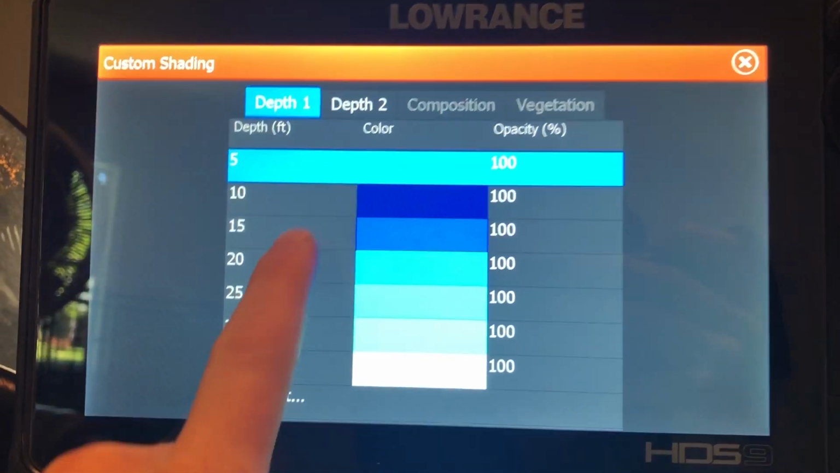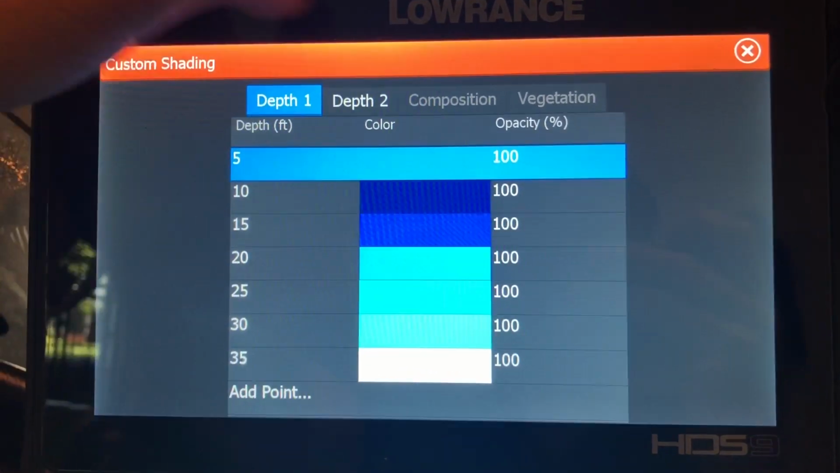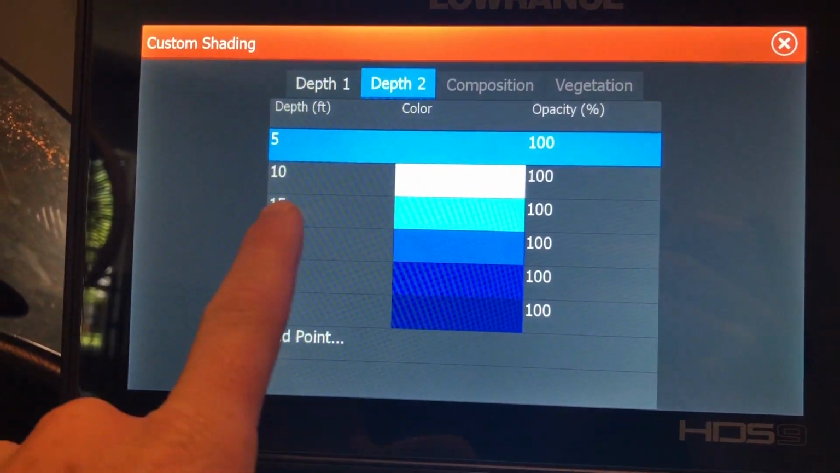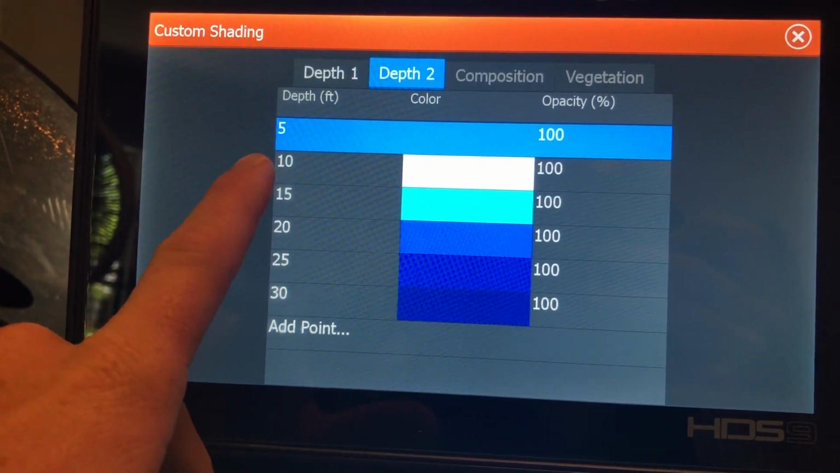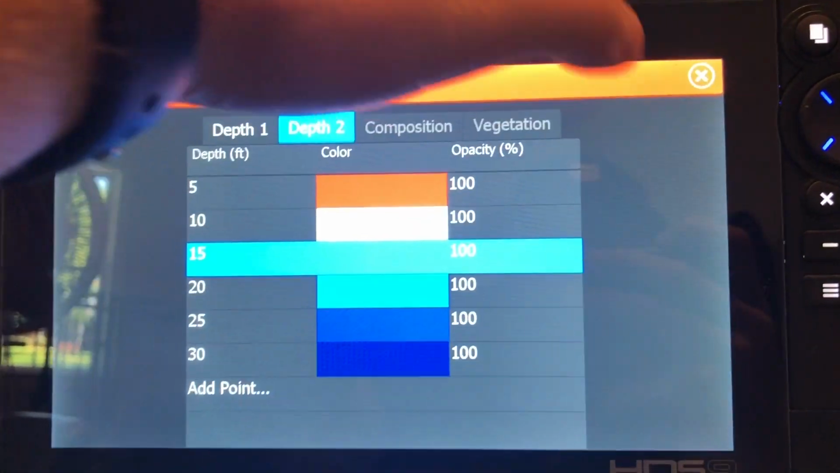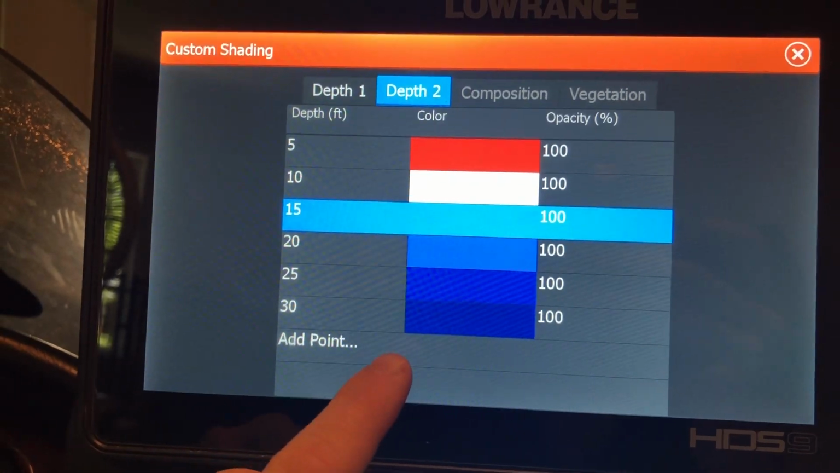but I have it going from darker to lighter on depth 1. Depth 2, you can set up differently. On this one, I have going from red on depth 5, as you can see, red on depth 5, all the way from light to dark.